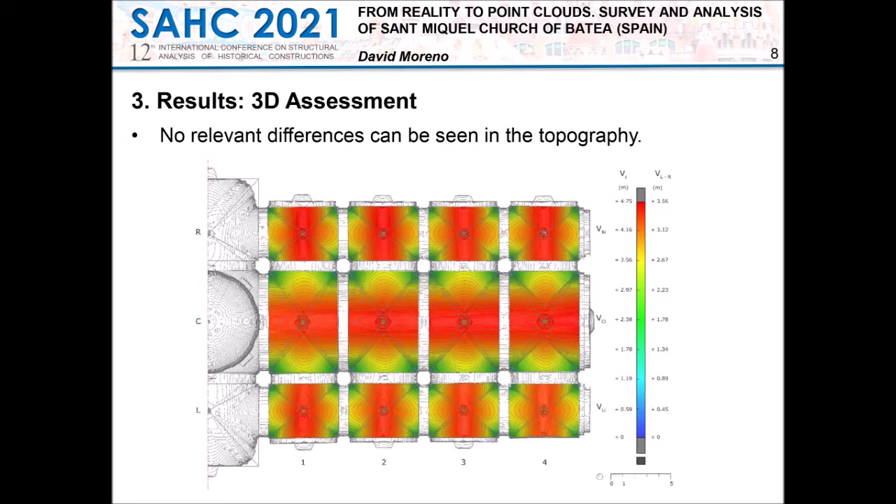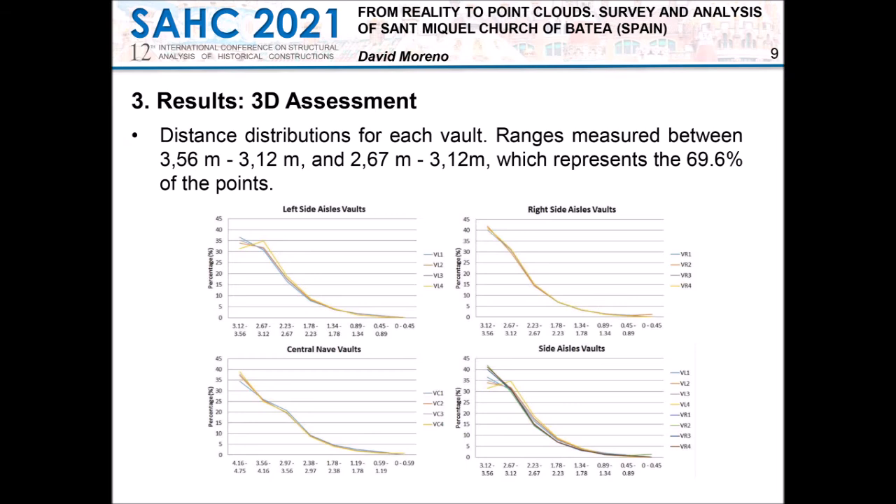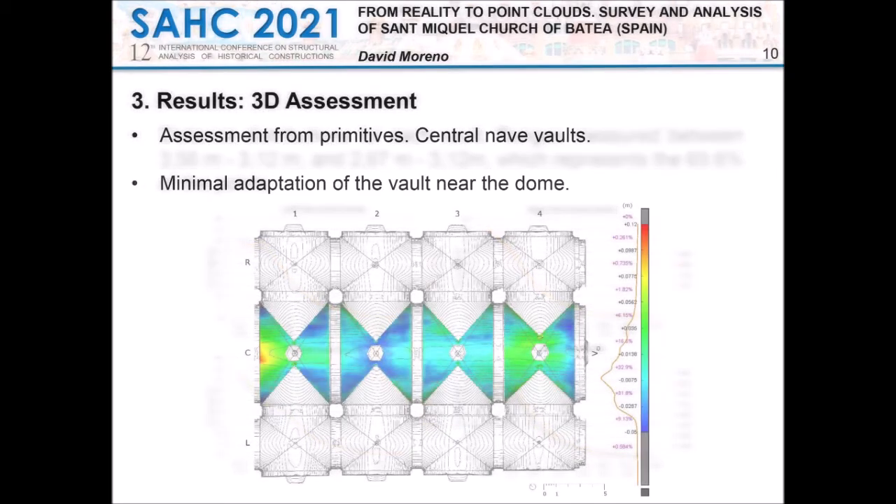In the case of the Church of Batea, vault L4 has the most relevant differential gradient in respect of the rest of the vaults. This is also consistent with the results obtained in the 2D study. On the other hand, this figure compares the distance distributions for each vault shown in the previous image. The ranges measured represent 69.6% of the points. As regards the assessment of primitives, the data of comparison of the elements are summarized in a table.